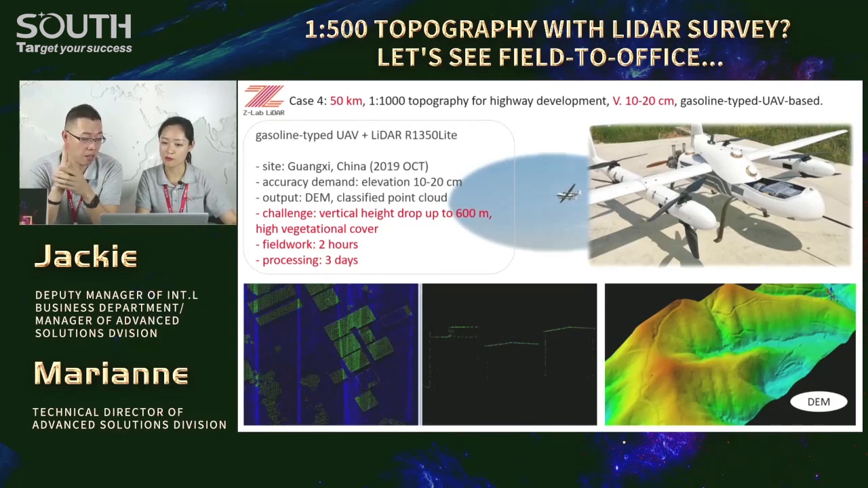As you see, we put our LiDAR R1350 inside the compartment here in the front. We did it with incredibly high efficiency in both fieldwork and processing. Fieldwork quick and processing also fast. Only 3 to 4 days, we completed all of these 50 kilometers.